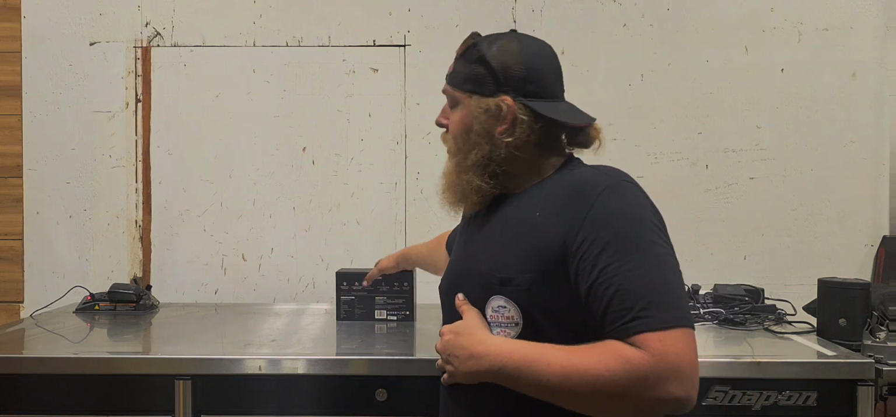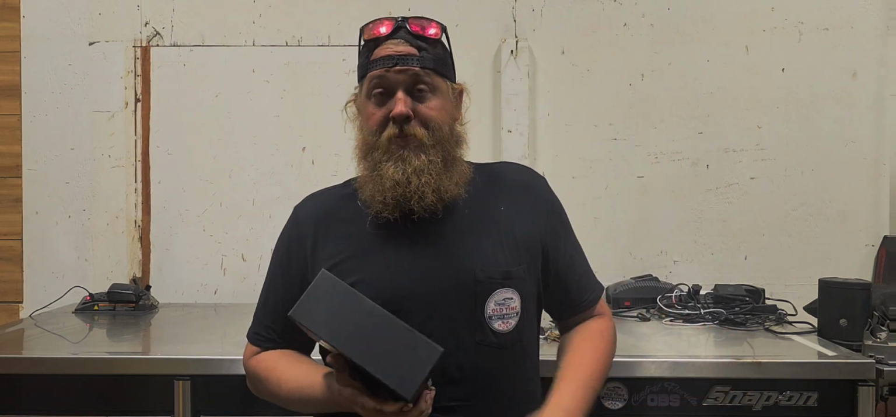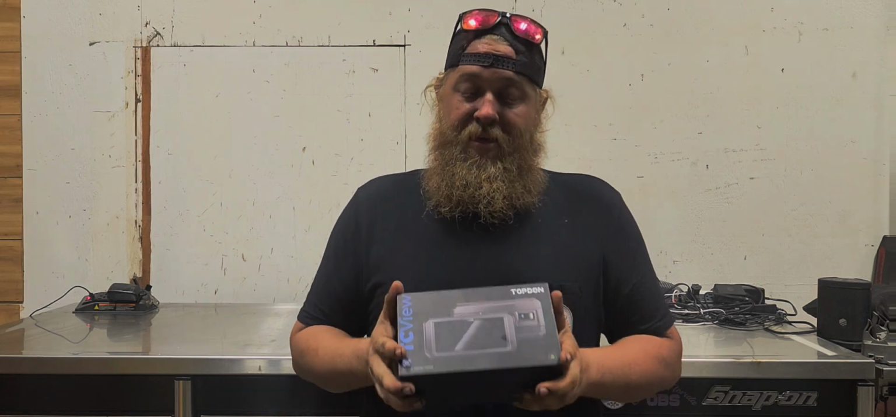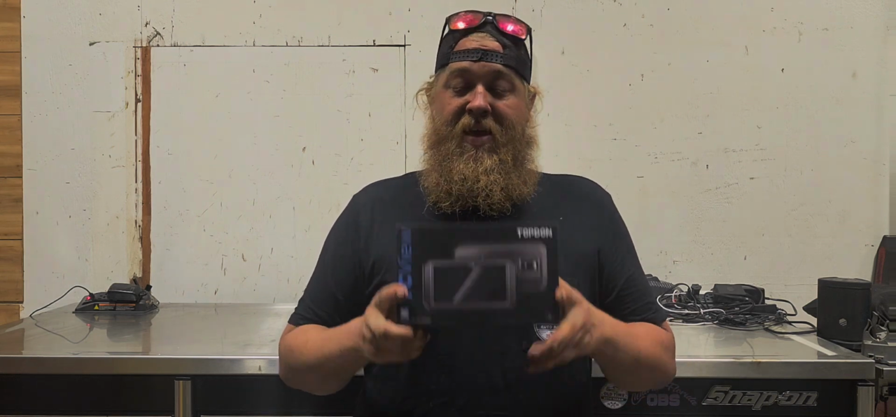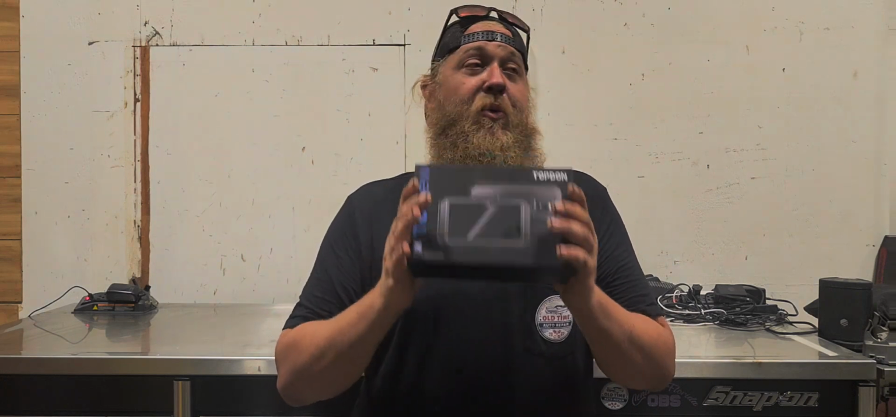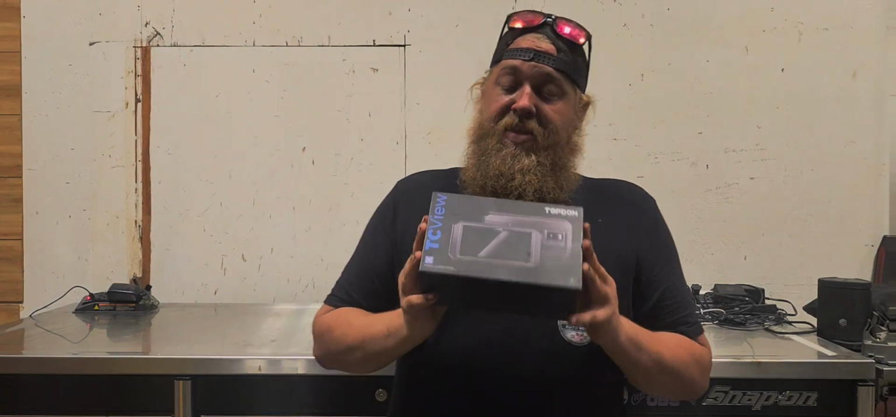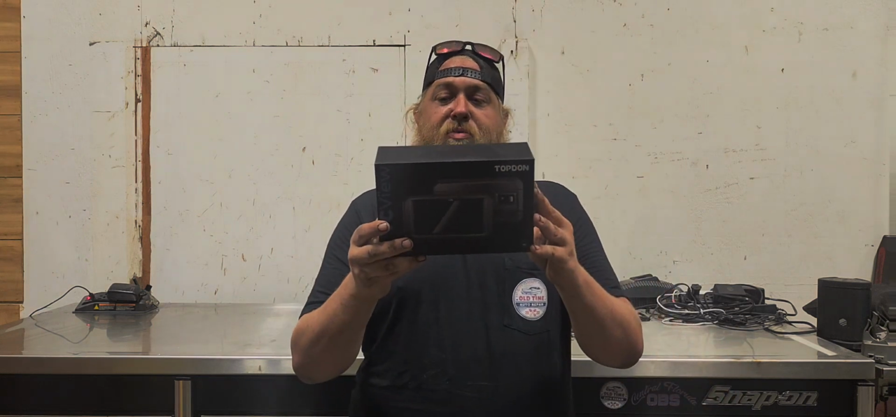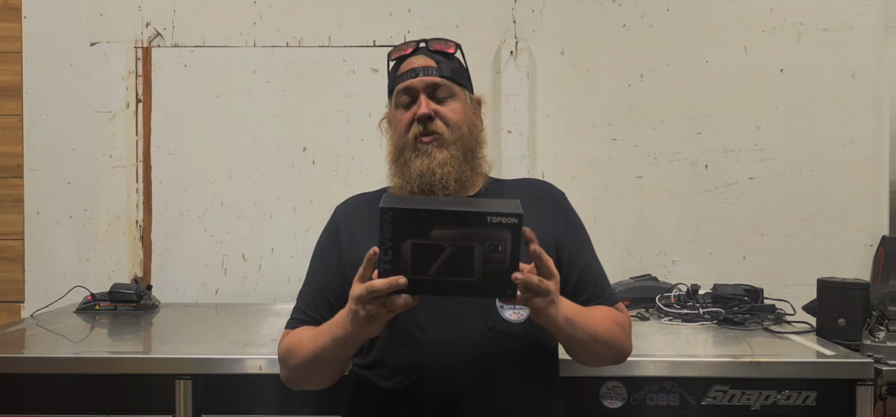So, the tool I want to talk about, and I'm going to be unboxing this in front of you. I have not opened it yet. I'm excited. I have not played with it, touched it, licked it, smelt it, or felt it. This is a Topdon, it's a TC, I want to say that's right, the TC003.